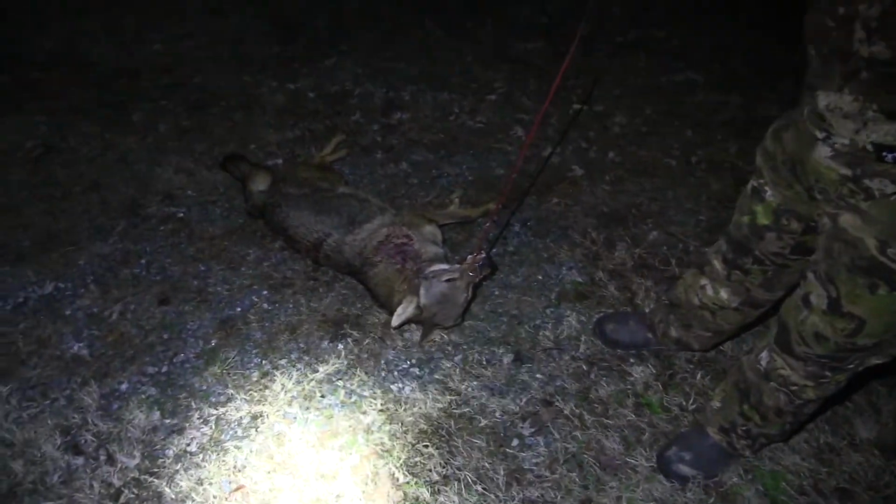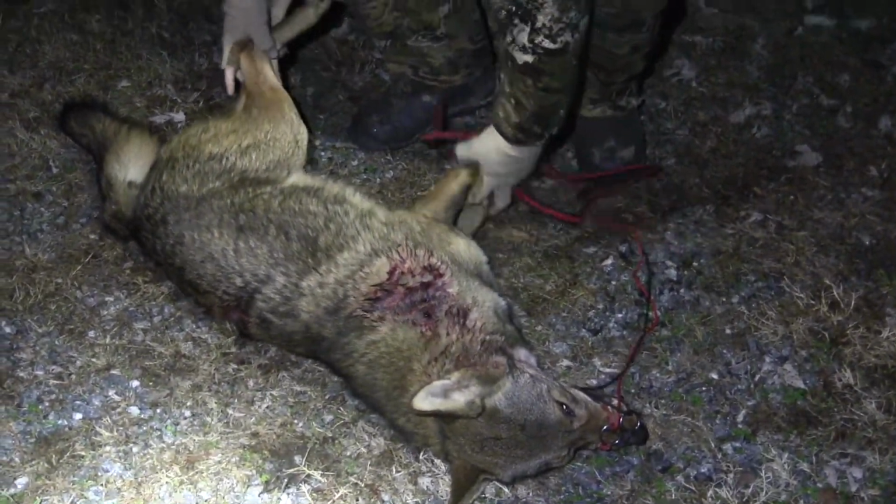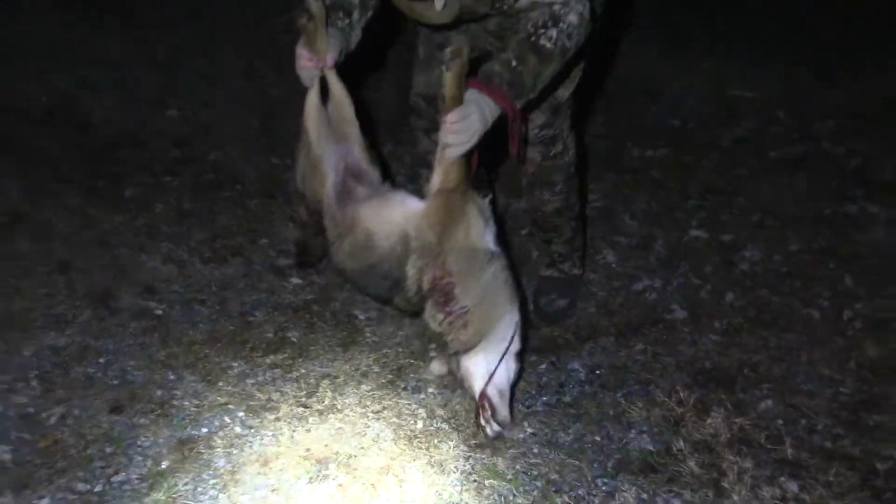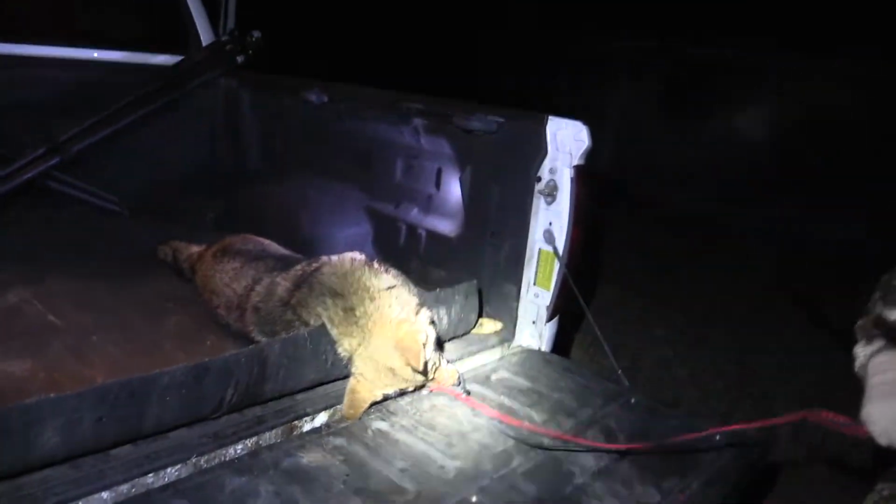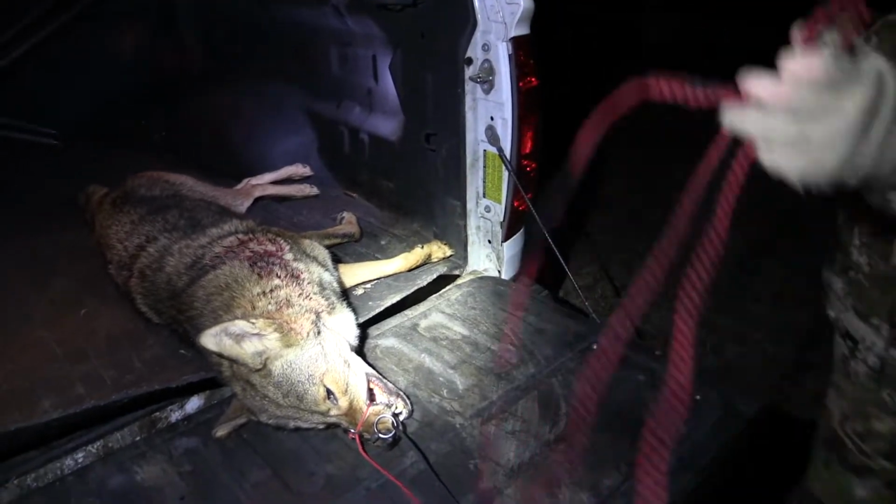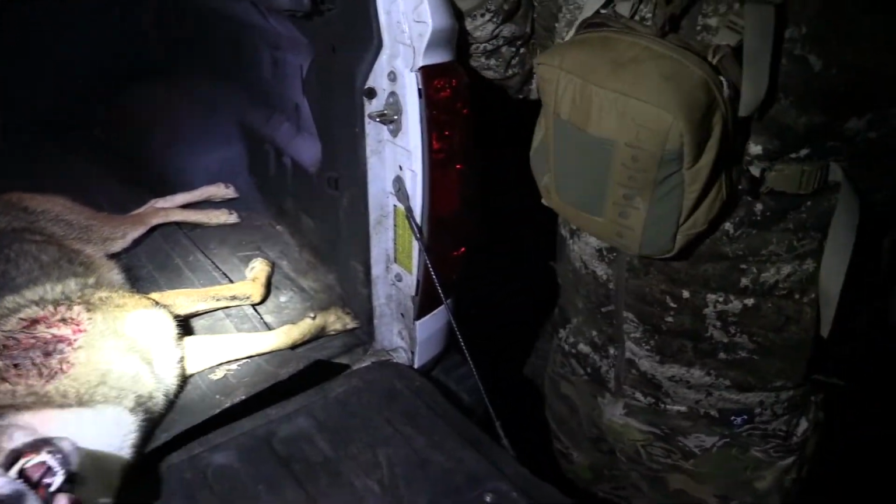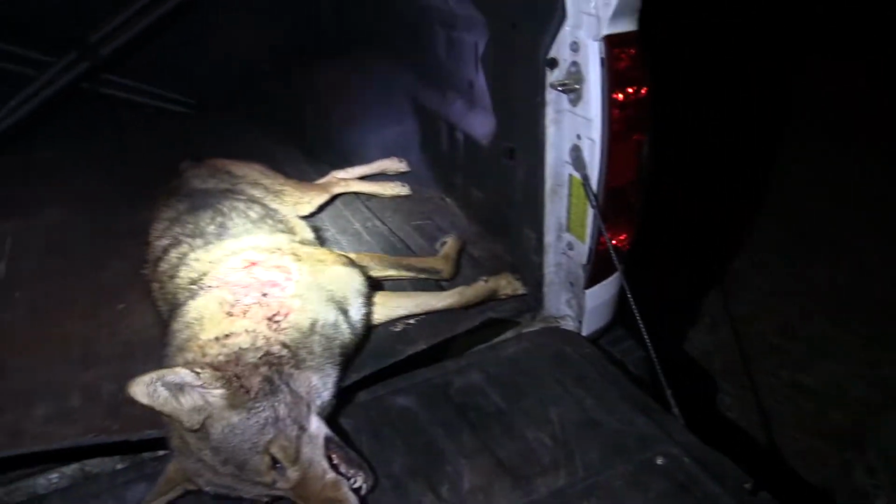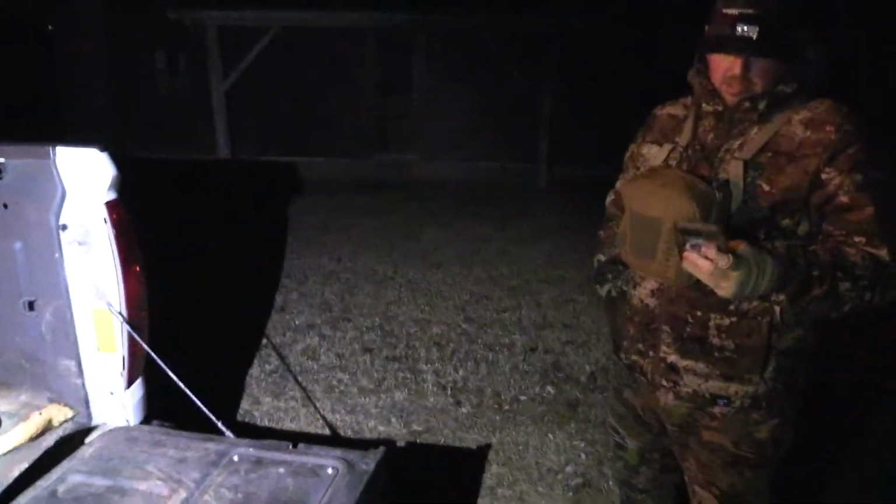Guys, right there he is. Got a big old male. We double tapped him. A double 6.5 Creedmoors. They tend to do the anchor job. Somebody hit him right there. Somebody hit him right there. Ain't no telling. We were both on him like I think we was. You were slightly behind, or I was probably slightly ahead. And by the time he was dropping, which maybe I hit high, maybe you were dead on, I don't know.